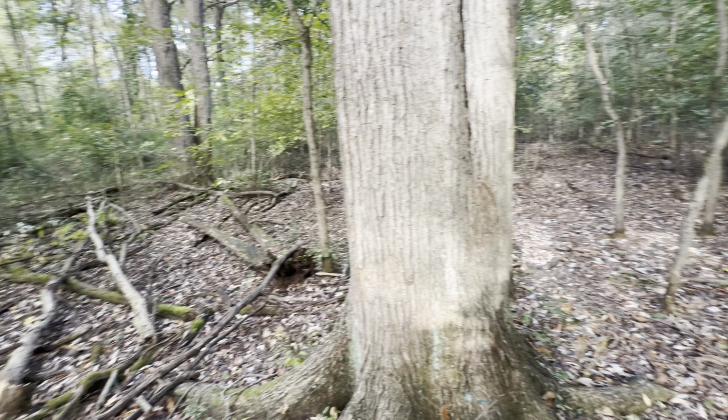Got a couple deer in there. There's that buck again. Laying down. Is that a deer right there, buck? A little tiny spike. And there's me getting the camera.